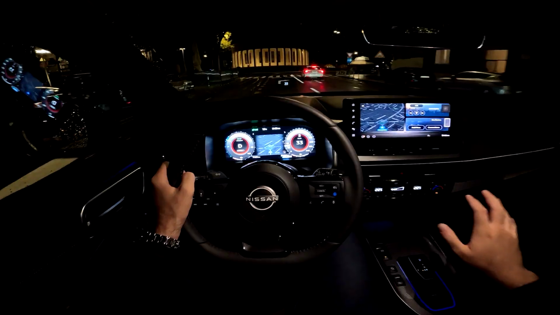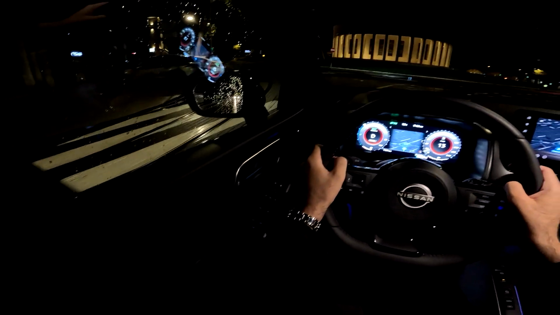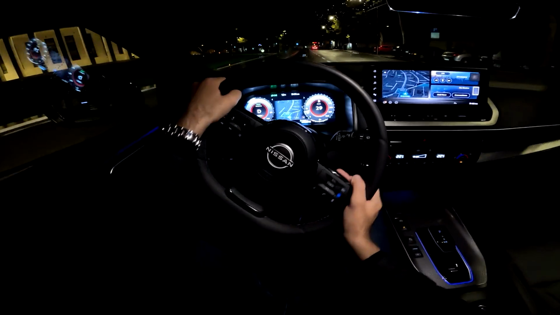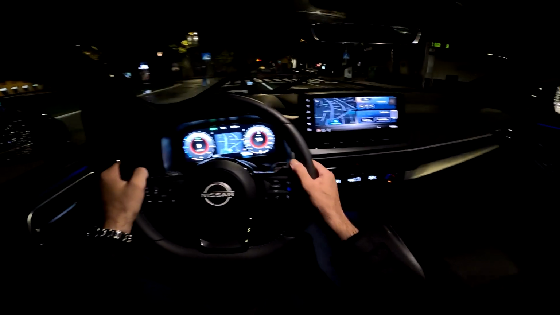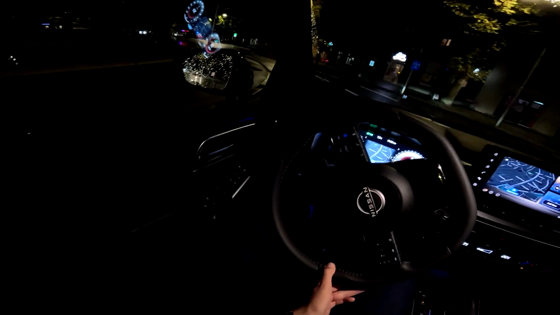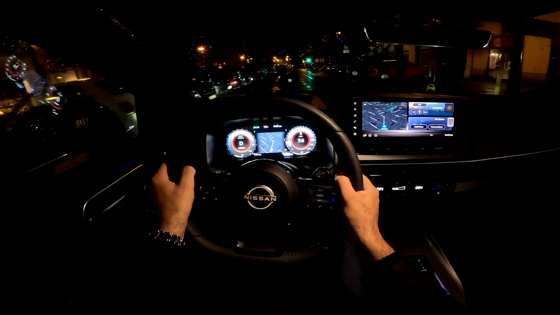So you have different colors available. I will show you that as well when we will be stationary. And yeah, it's definitely something that I am a big fan of if you follow me regularly. So it's nice to have them on the new Nissan Qashqai. And the end design trim has got a lot of Alcantara in here. Definitely gives you a nice sporty impression.